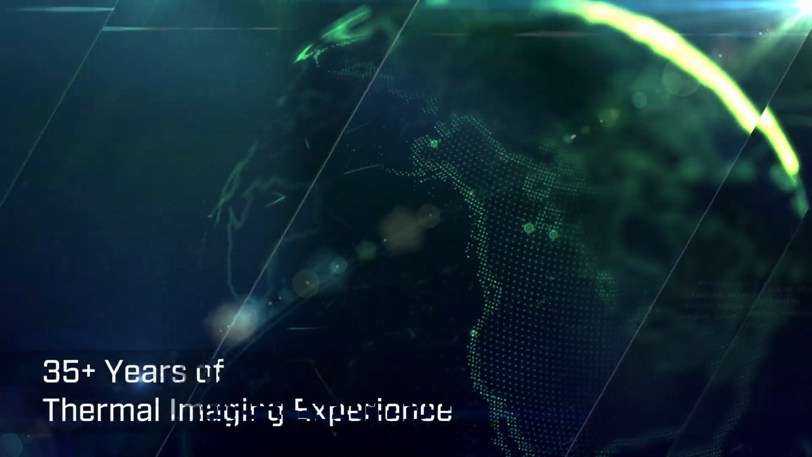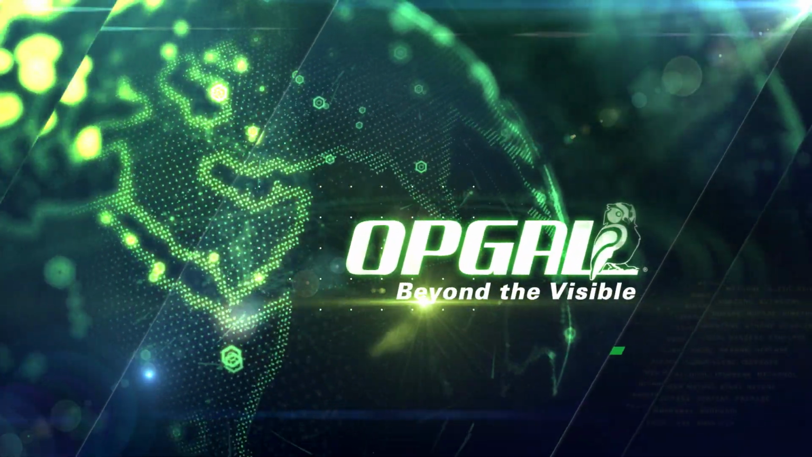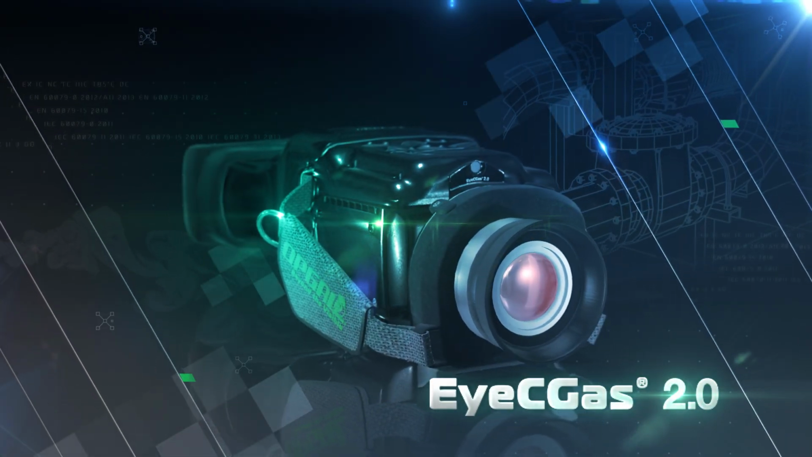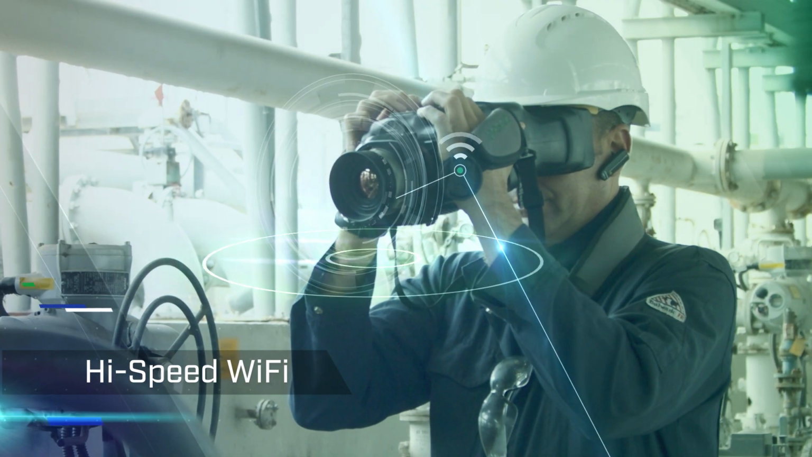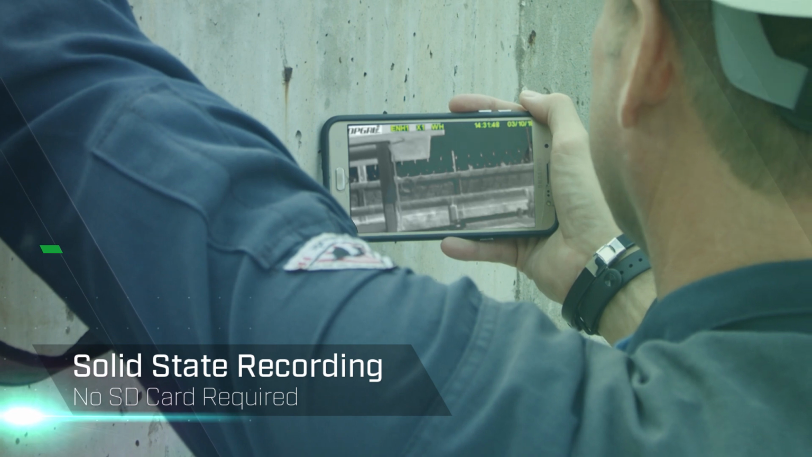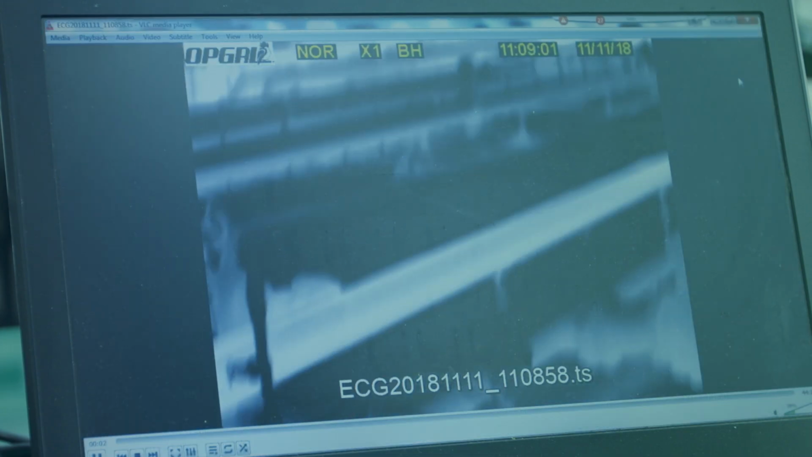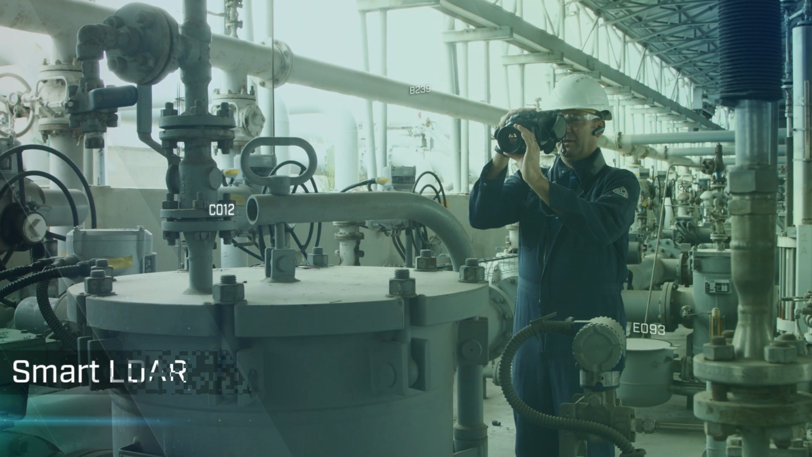Leveraging more than 35 years of thermal imaging experience, Opgal is now releasing EyeCGas 2.0, making the world's best OGI camera even better. Introducing wireless OGI. Equipped with high-speed Wi-Fi and Bluetooth communication, EyeCGas 2.0 allows live video streaming to any device. Real-time uploads to the cloud save time and reduce the cost of data analysis and report generation.